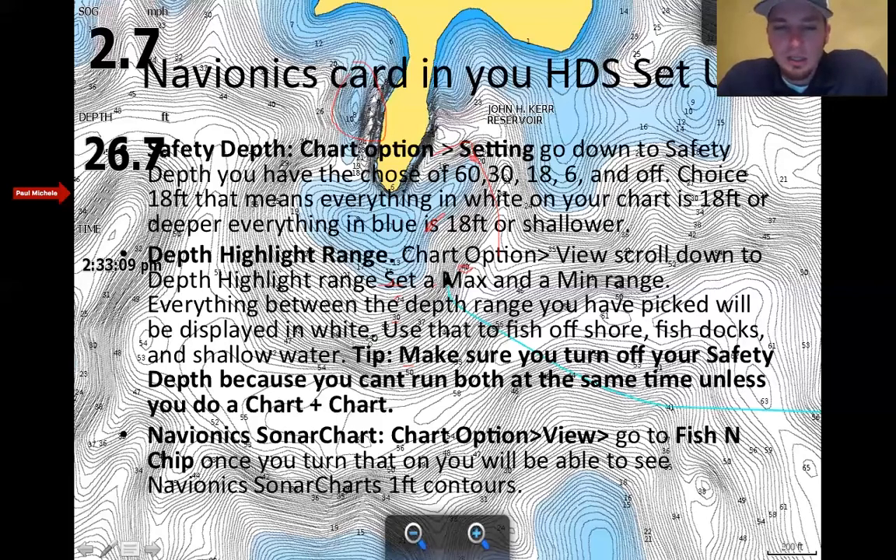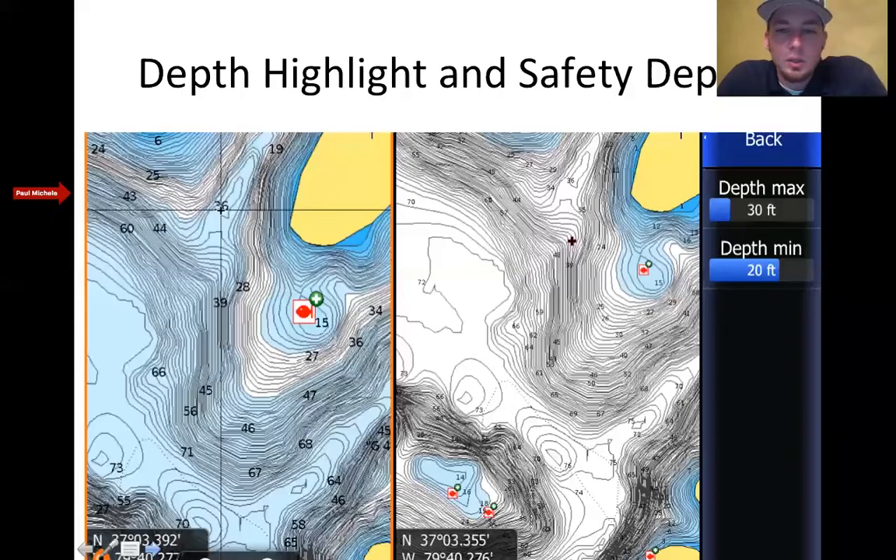It'll also apply anything that has been changed, because Navionics cannot be at every body of water in this whole country at once. So they already have the map there. It's just you can apply what information you want to it.